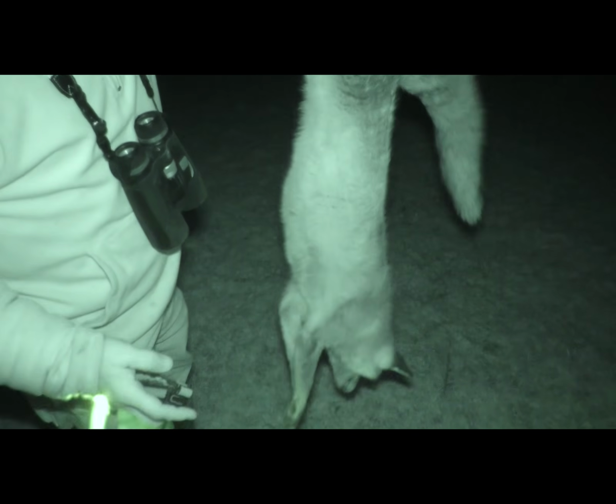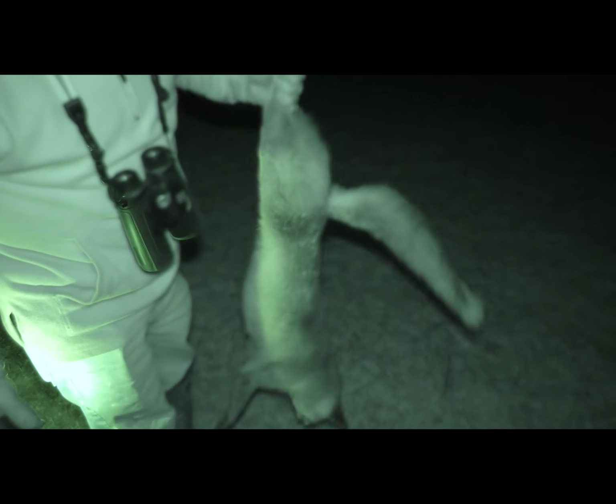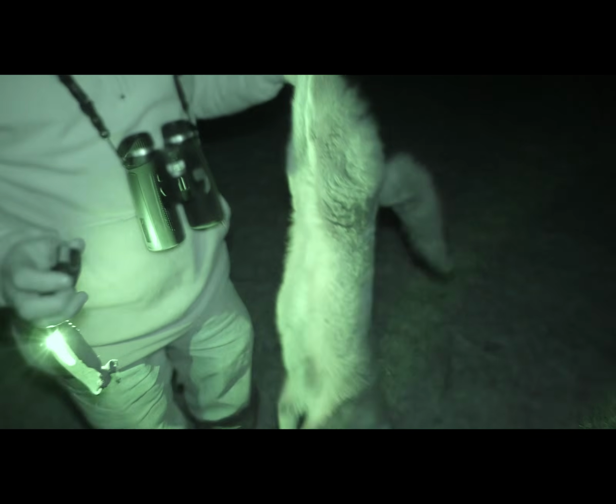Well, that's a big old fox, that one. Big dog fox, this one, bigger than the others. He's done quite well, this one. That's definitely the sort of fox that would cause problems come lambing time, so a good one to knock over.